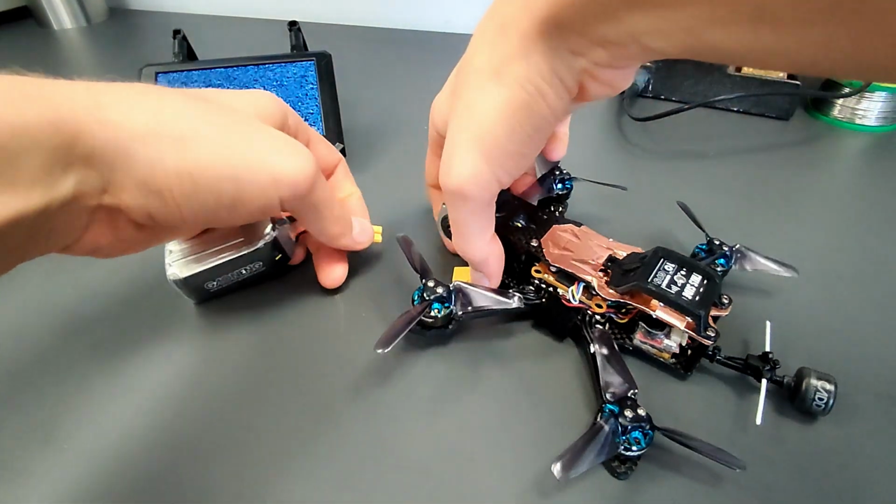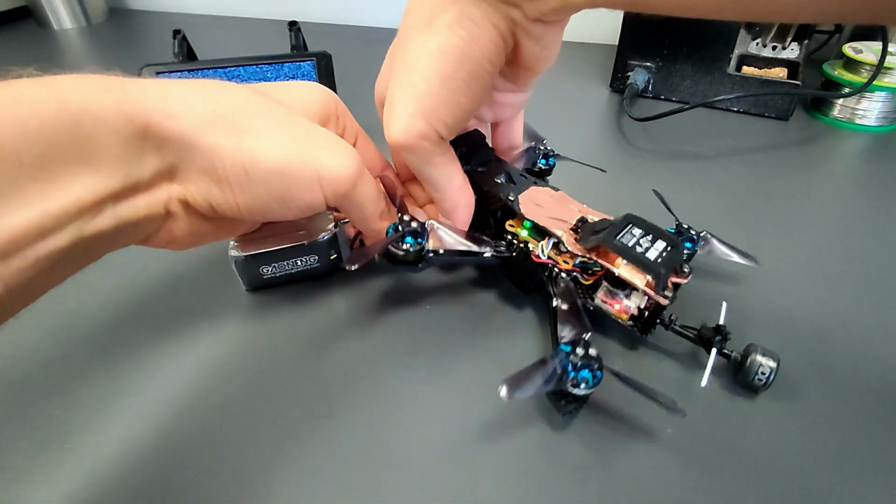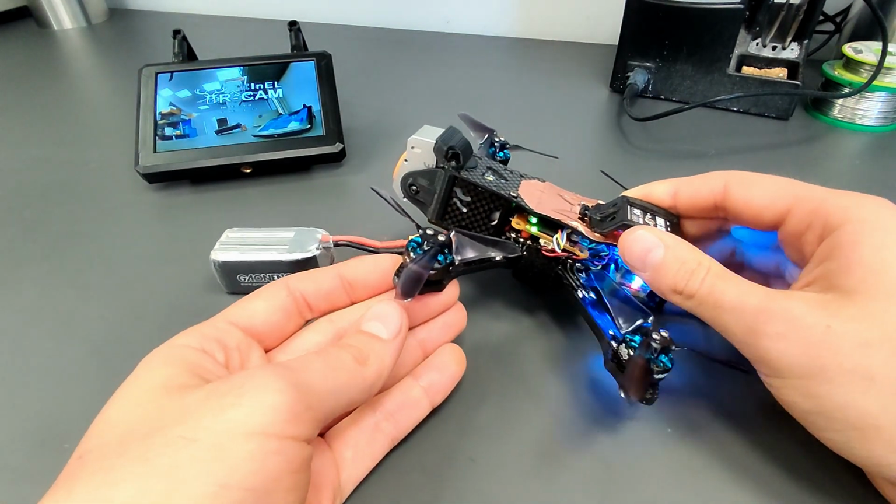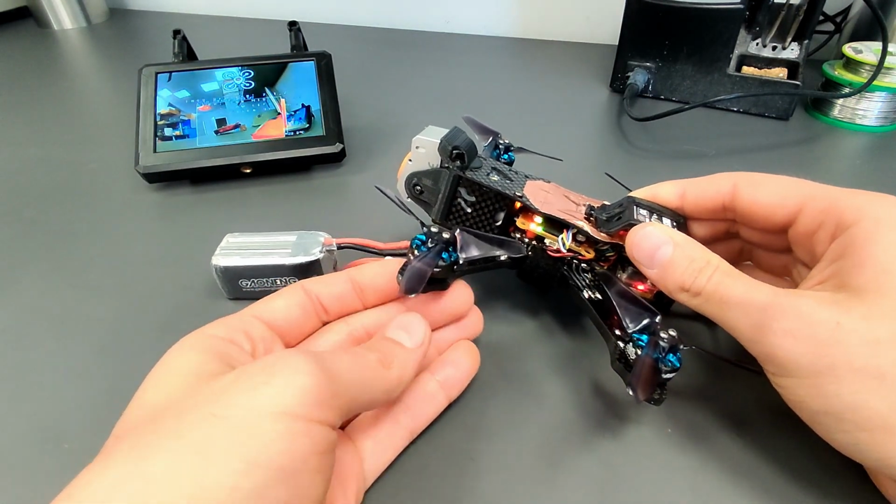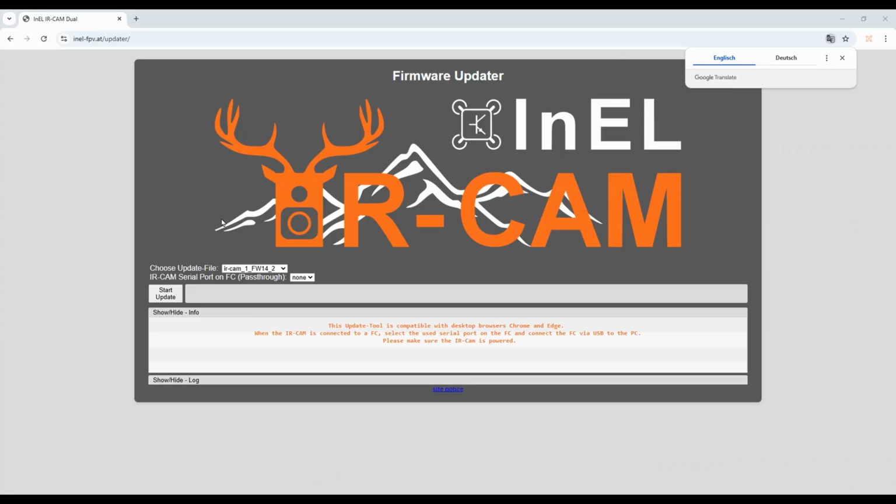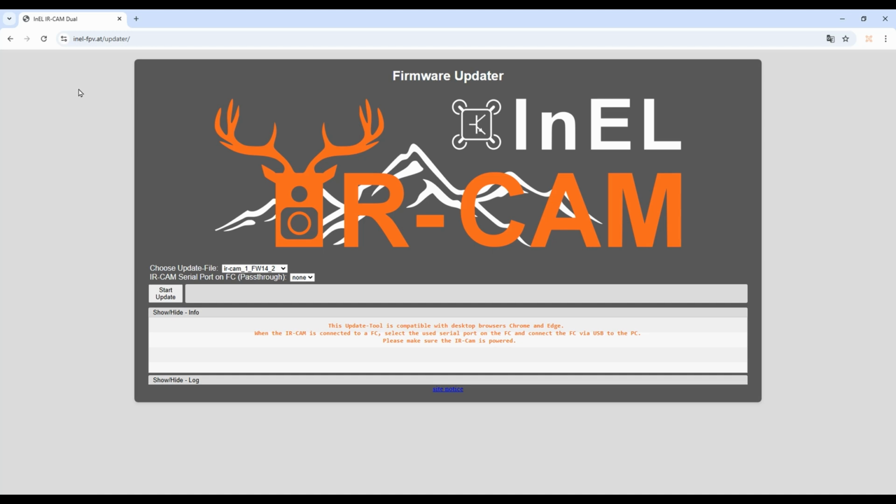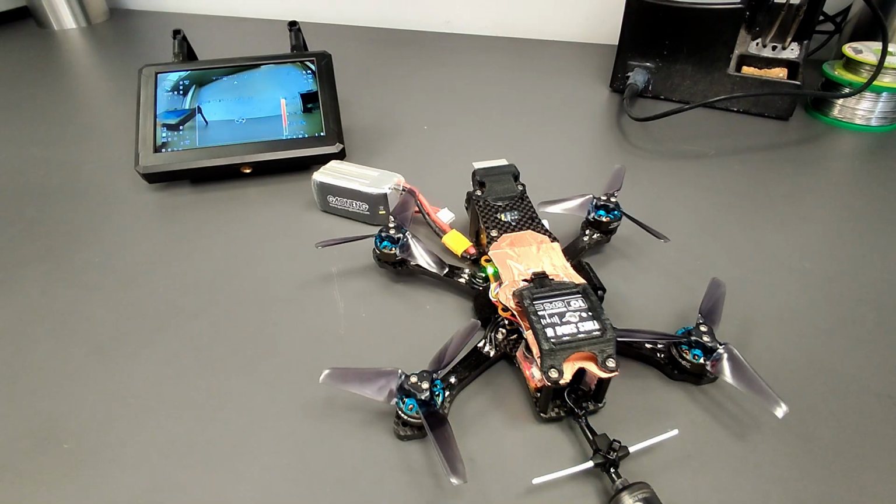Before we get to the new features, I would like to show you how easy it is to perform a firmware update. All you need is the drone, a USB cable and a web browser. First, open the IR-CAM Update web application. The link can be found in the instructions and in the video description. We recommend checking the system for firmware updates in order to obtain the full range of functions.